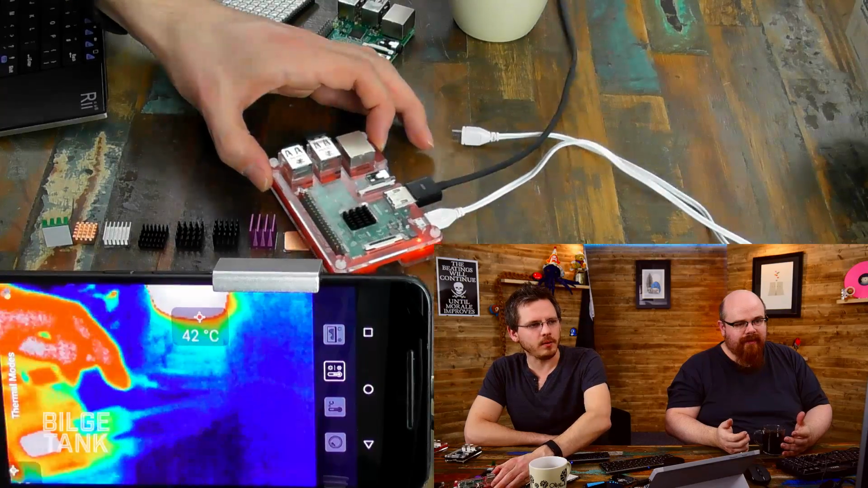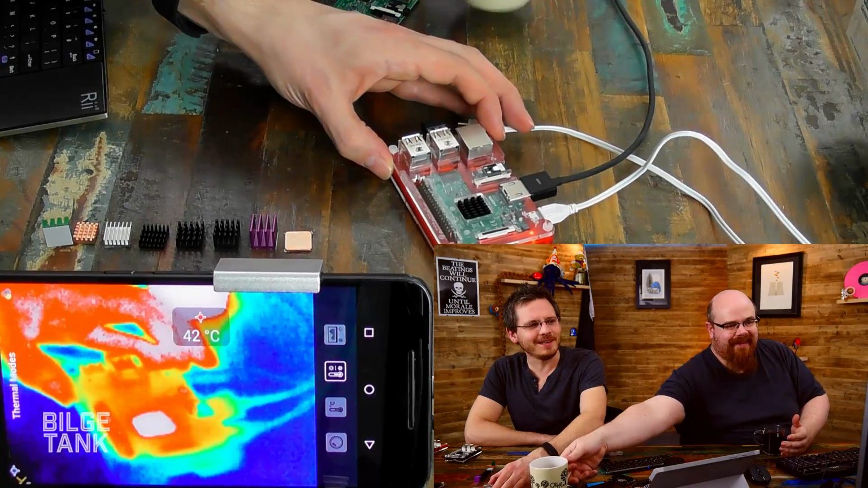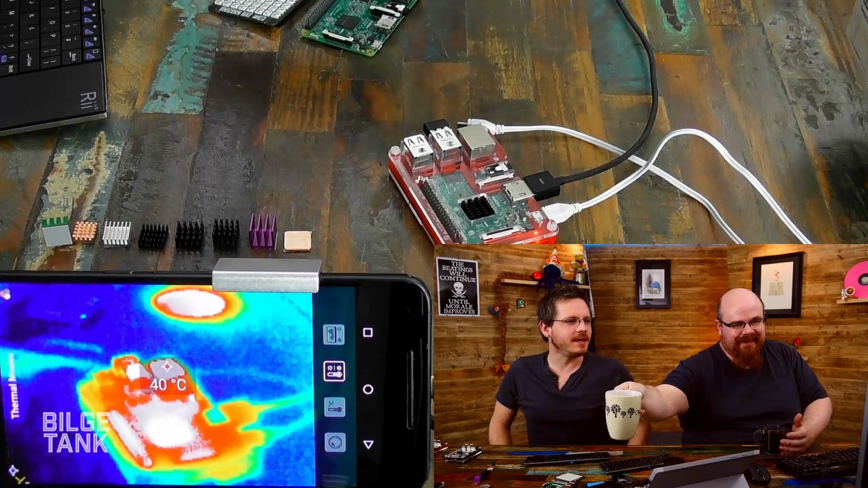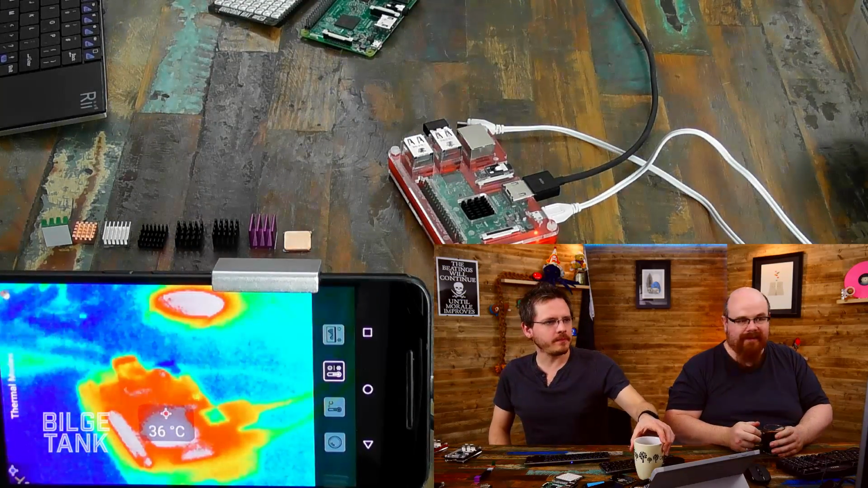I can never work this out. Well, let's try it your way. That coffee's the hottest thing in view. No, I'm going to move my coffee. I mean, I can never position things in front of the camera. It just drives me nuts. Okay, so there we go. Yeah, a nice warm patch on the table. We'll get that out of the way.